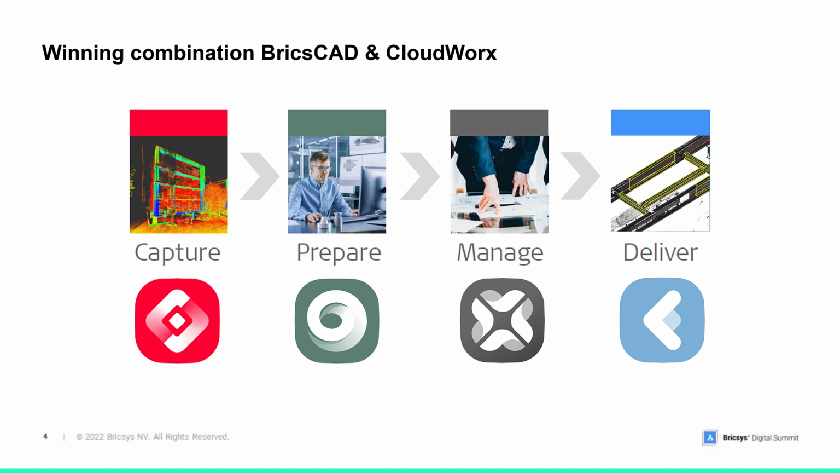And a big part of what CloudWorx brings to the table to enhance what you can do with BricsCAD is bringing a lot of those assets, things that were collected during capture time, all the way through to the downstream. With CloudWorx added to BricsCAD, we have access to even more of this data from the full end-to-end solution.